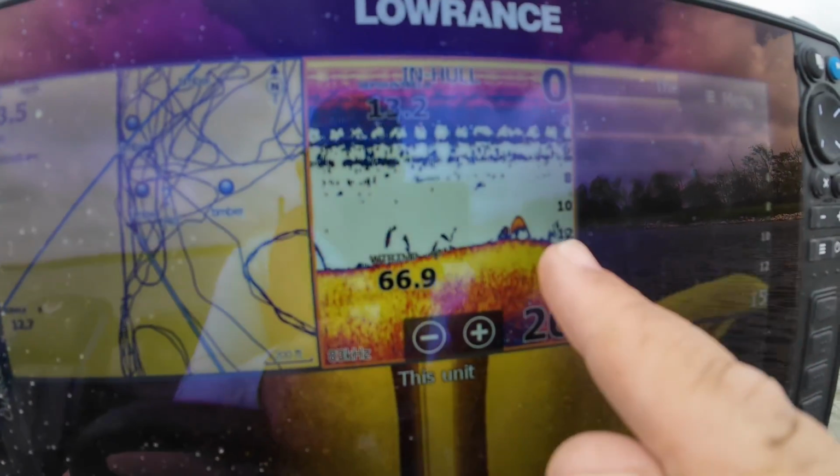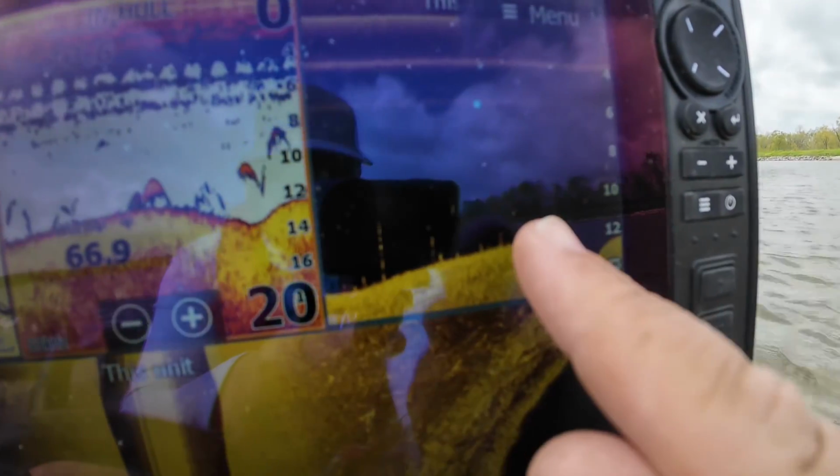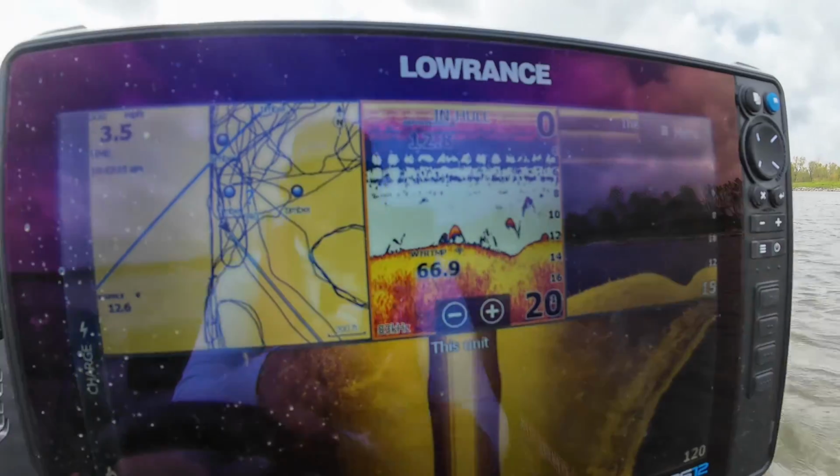Like right here, look at that thing. That is a big arch. But over here you look and it's just that little dot. So that's what 2D sonar does really well, it shows you, hey, there's something there. You need to look at your more high definition sonar, which is the downscan. So anyways, guys, the general idea is that you use side scan for the big picture, downscan to fine tune things, and then 2D sonar is really good for a real quick snapshot, just to let you know there's something that is of interest down there.